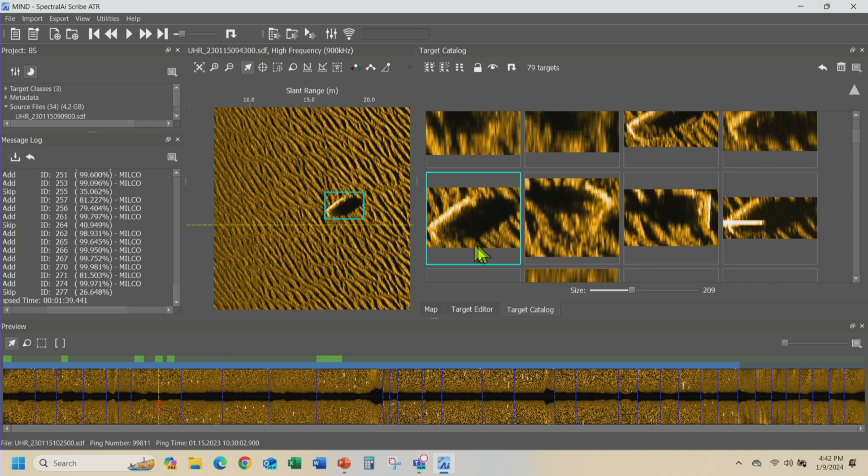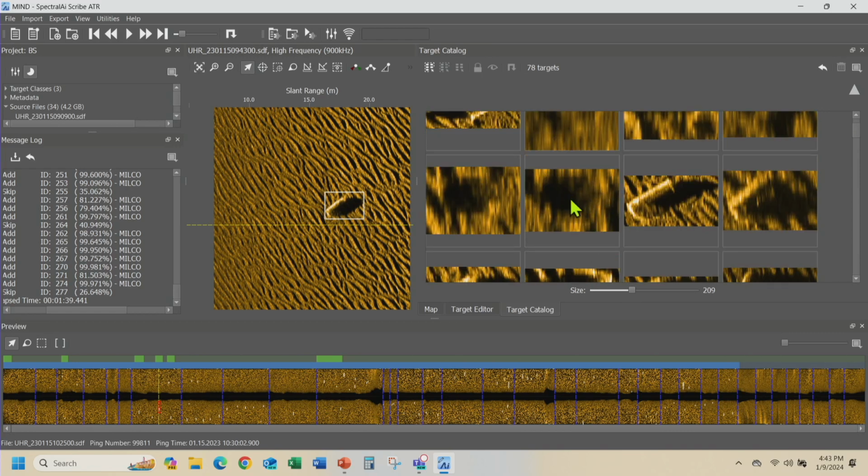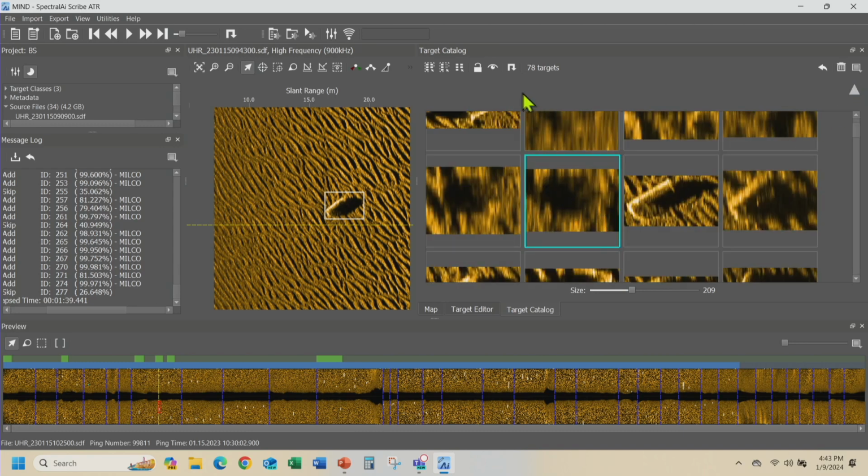If you don't agree that that is a mine, let's say I don't think this particular one is a mine, I can either delete that target and it's now gone, or I can hide it. So if I'm just not sure that that is a mine, the ATR thinks it is. It says it's 75% probability that that is a mine. Maybe I don't believe that, so I want to hide that target. I'm not really deleting it, I'm just hiding it from any further analysis. So now in less than 2 minutes, it has processed 2 hours' worth of data.